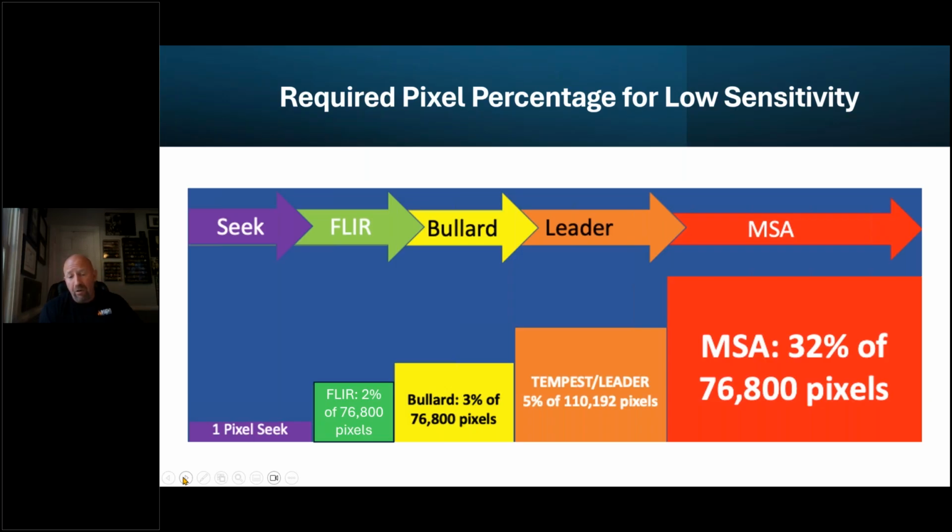The Tempest Leader cameras and cameras above that, Draeger and all that, some of them do not publish how much energy it takes. I know Leader takes 5% of the 110,000 pixels for it to switch, and the MSA 6000 Evolution Series camera, which is no longer in production, takes 32% of the pixels at 290 degrees to switch, which is a large amount of pixels.